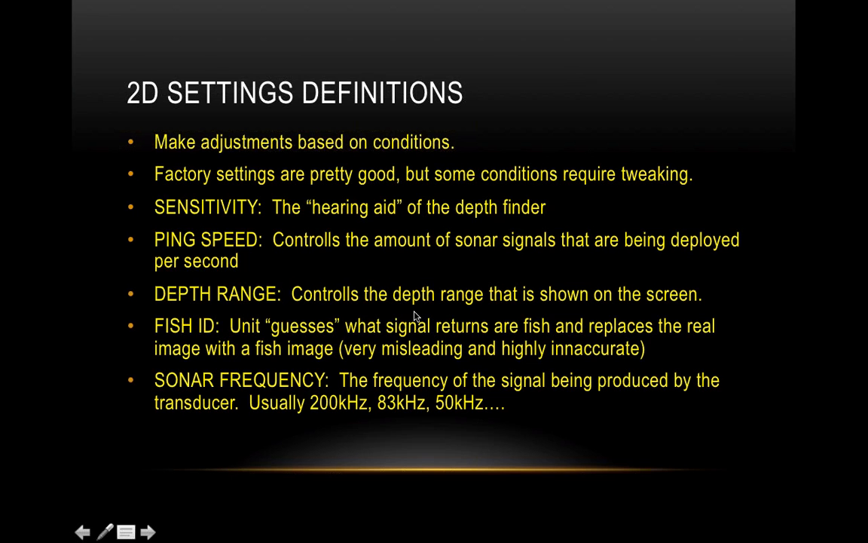All right, and we're actually going to be talking about that in the next slide too, so I don't know why I got into the detail. All right, next we have ping speed. Ping speed controls the amount of sonar signals that are being deployed per second, okay? Depth range controls the depth range that is shown on the screen. Say you set it to 20 feet. That's the only depth that it's showing. It's showing between 0 and 20 feet.